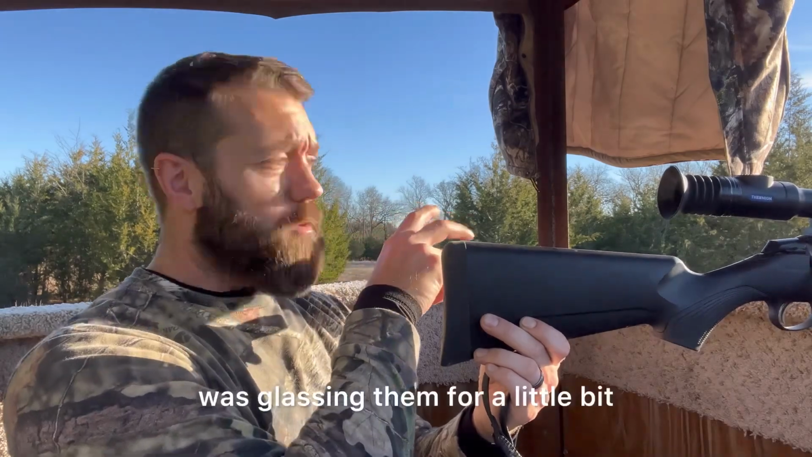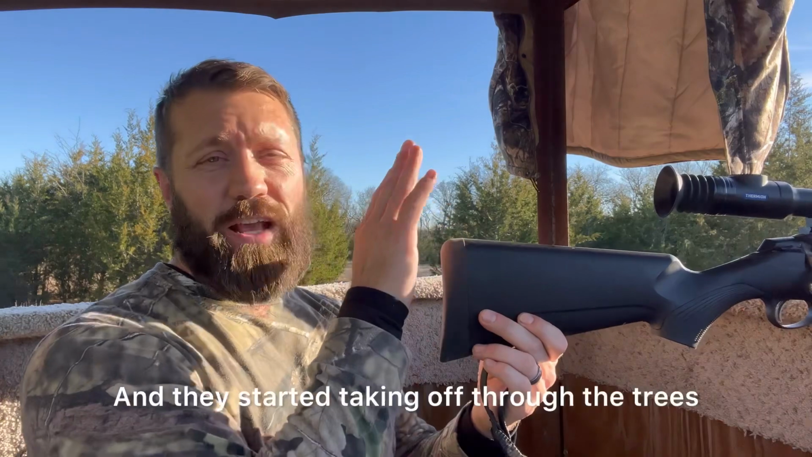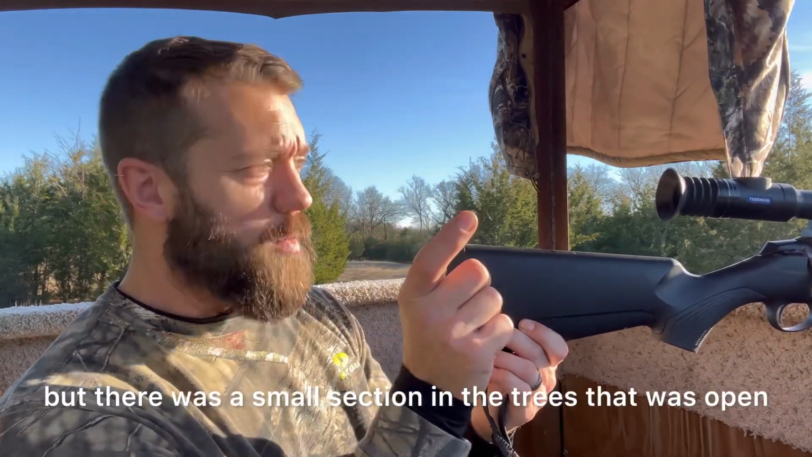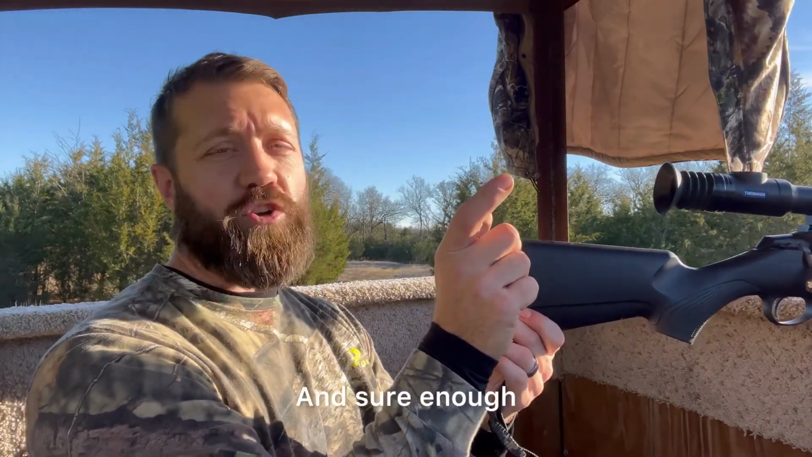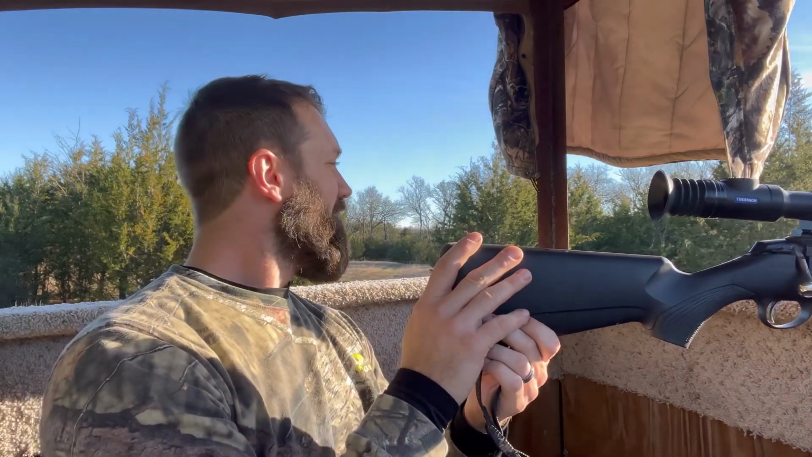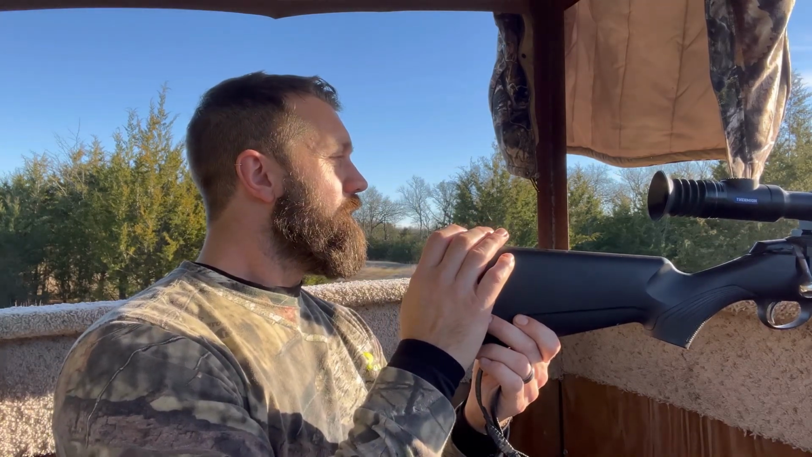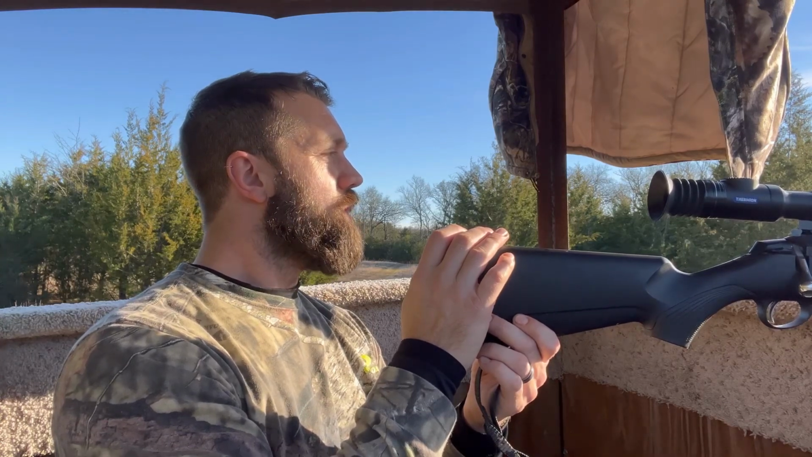I was glassing them for a little bit, trying to figure out which one was a boar. And then they started taking off through the trees. But there was a small section in the trees that was open. And sure enough, they all stopped one at a time. And I got a shot off. It's still kicking a little bit, but it's down.